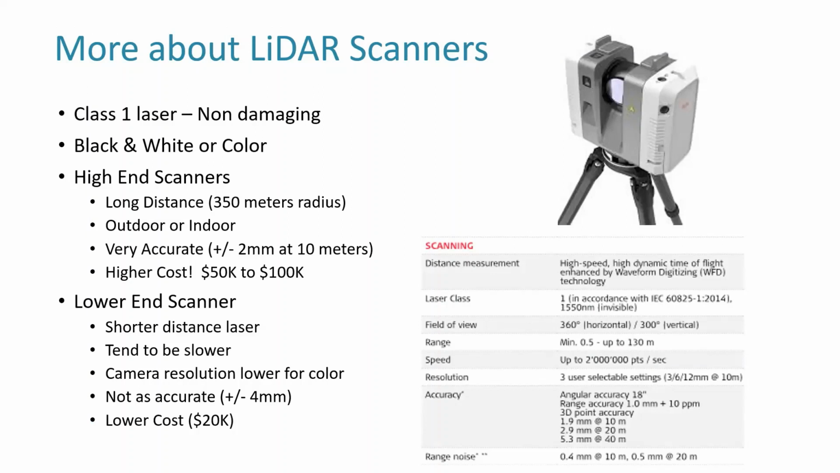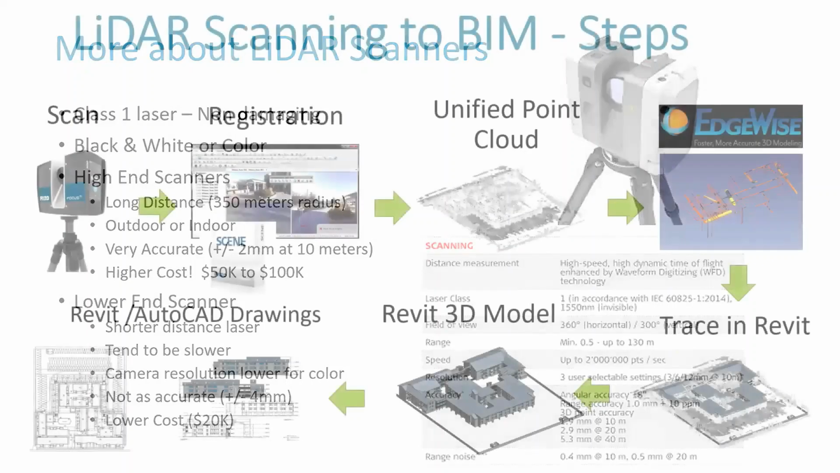The other thing is there's high-end scanners, this Leica RTC 360 that you see on the screen, that's an $80,000 scanner. And then there's low-end scanners like the BLK 360, 20,000 versus 50 to 100,000. So if you're going to buy it yourself, it's pricey. That's just the scanner. That's not including the software.